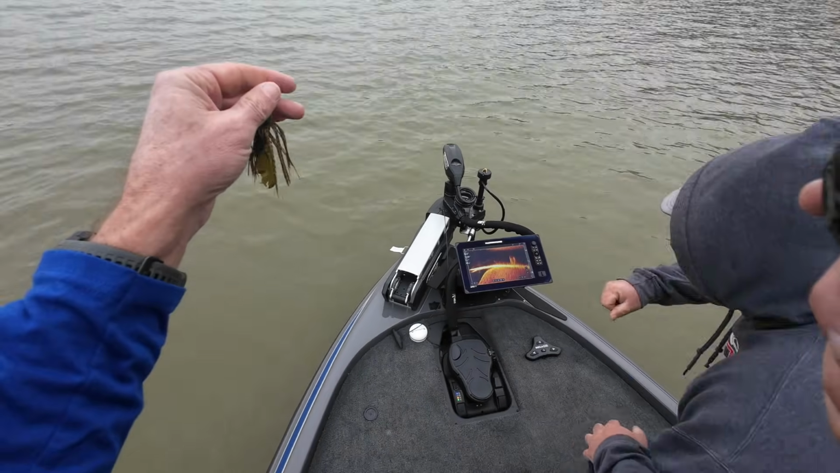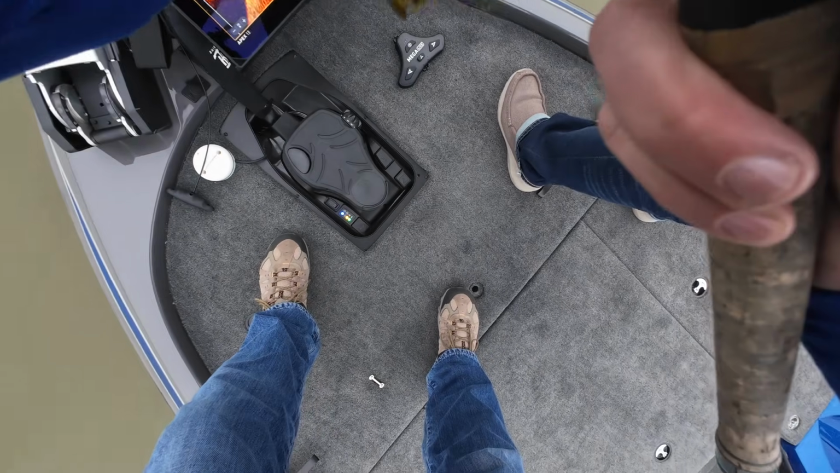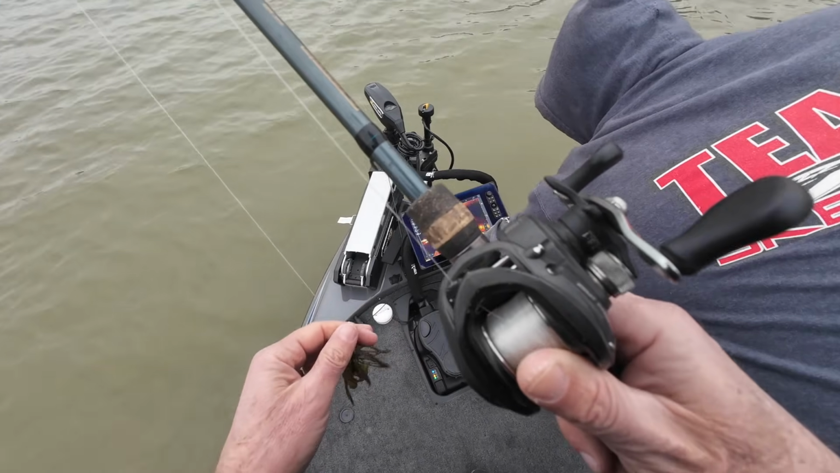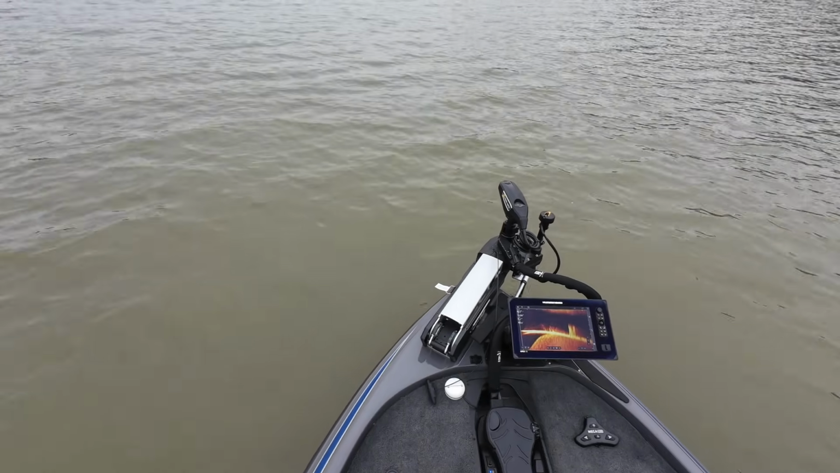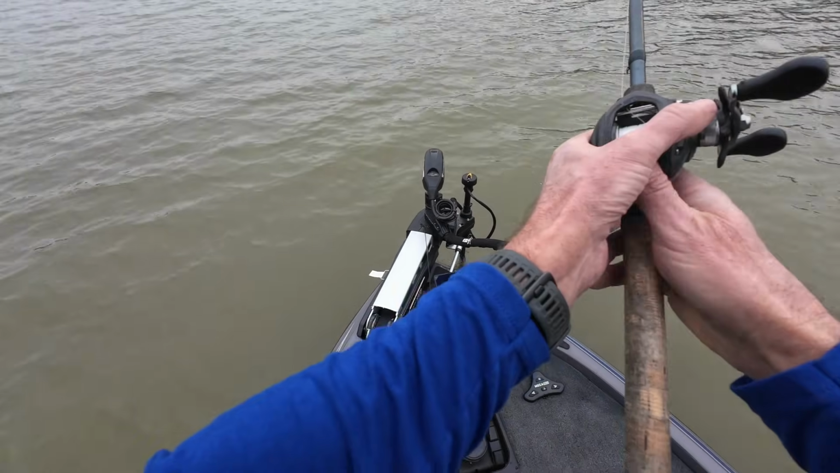Yeah. And so that's 40 feet. That cube is 60 feet. Yeah, and this cube was 30, 40. Okay. So that cast was a 25-foot cast. Okay.